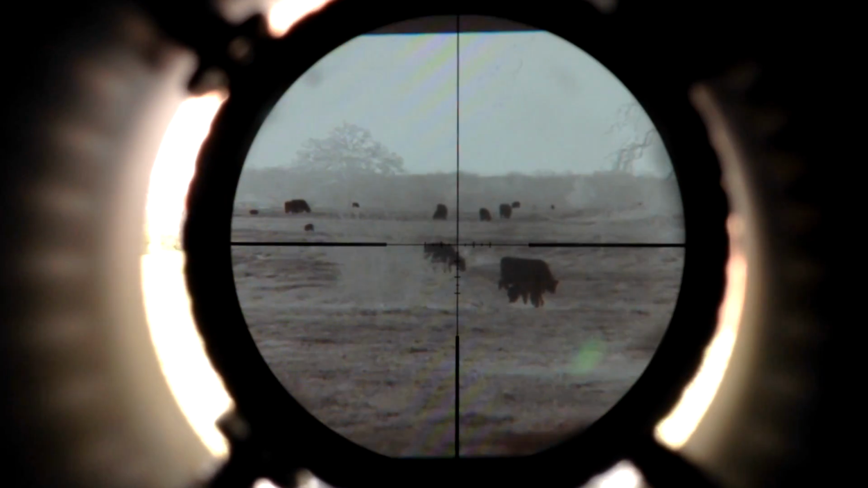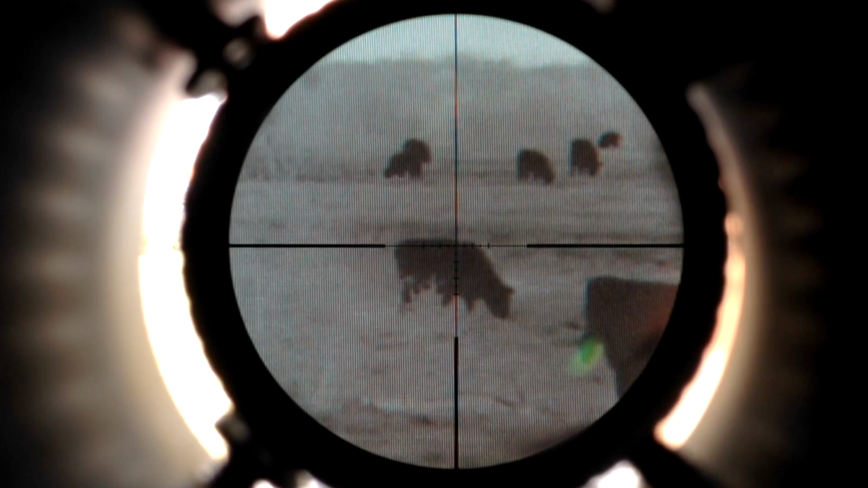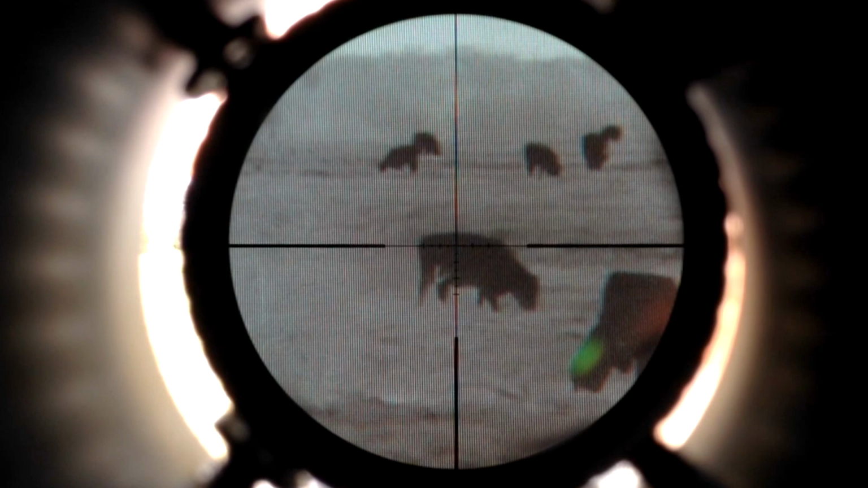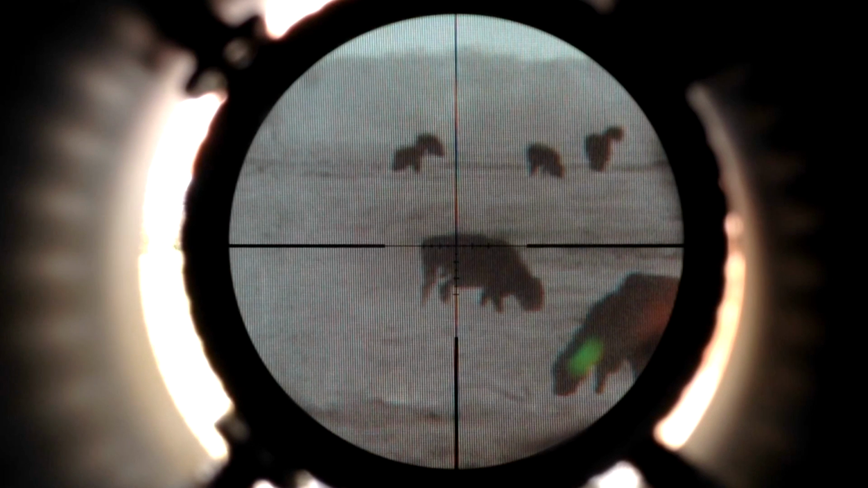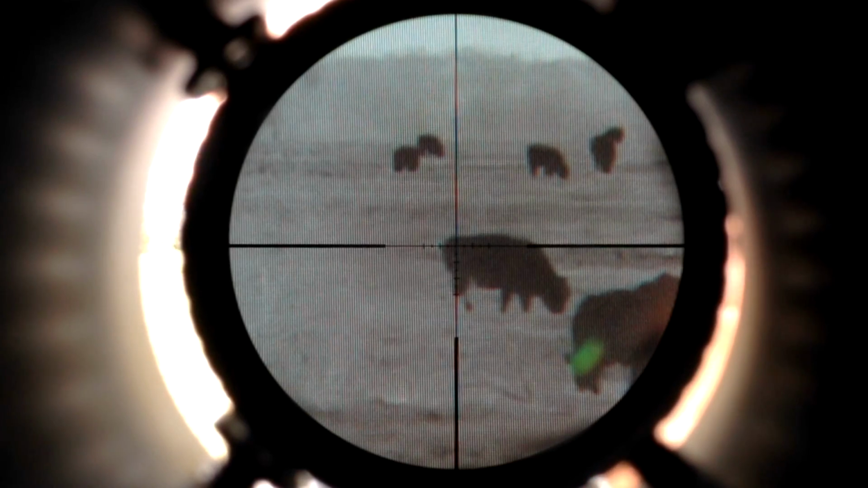I'll show you something. This cow right here is behind a tree. The two to the right here are out in the open. This one is behind a tree, like scrub brush, sticky trees. They have no leaves on them right now, but it's still pretty thick, and he's kind of concealed to the naked eye, but the thermal's cutting right through it.